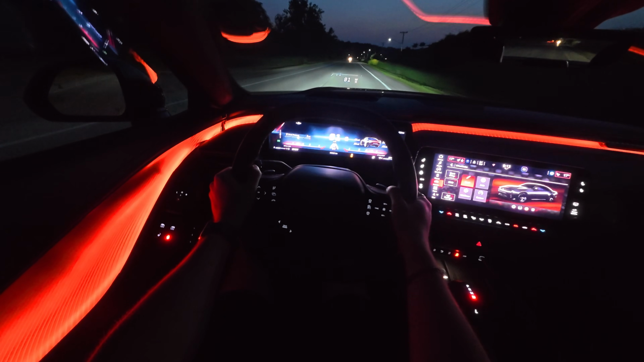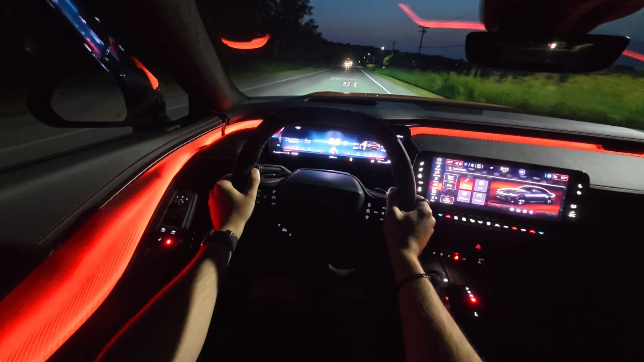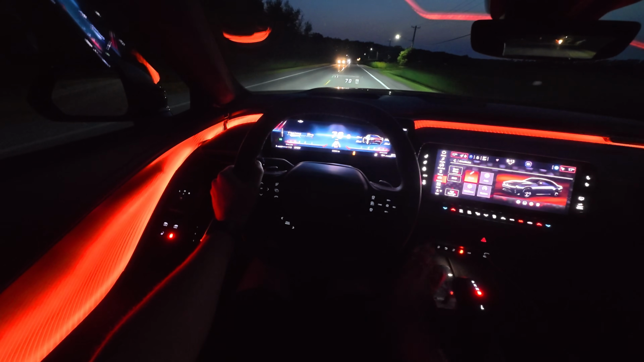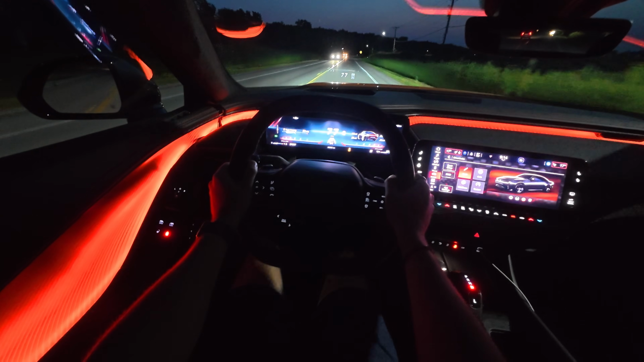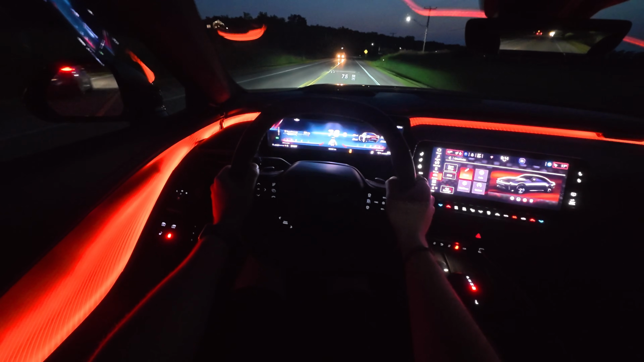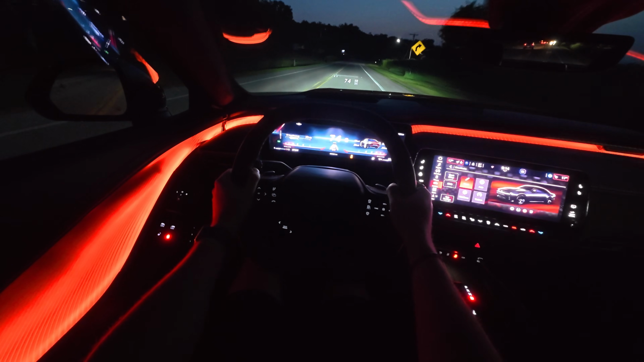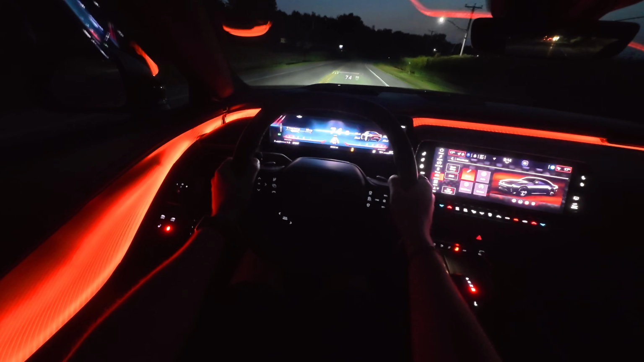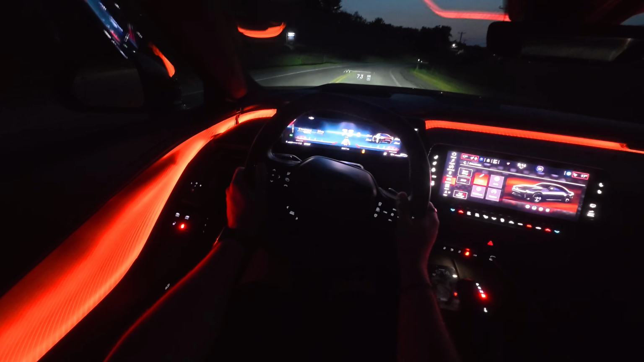So, I don't know, for some reason launch control feels a lot more untamed in launch control mode. It's still fun, don't get me wrong. You don't have to launch it to have fun. This thing will still deploy its 550 horsepower, but it just feels different. It's hard to explain without you actually being in my driver's seat. This is the closest I can get you to do that.